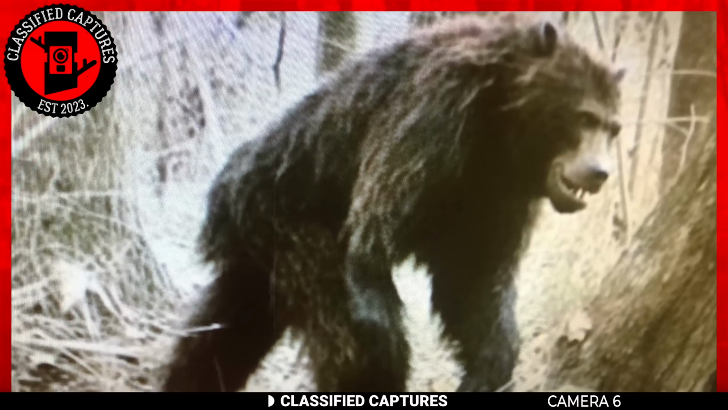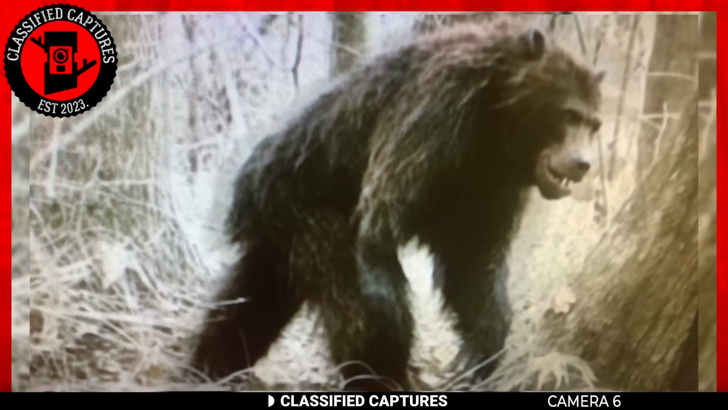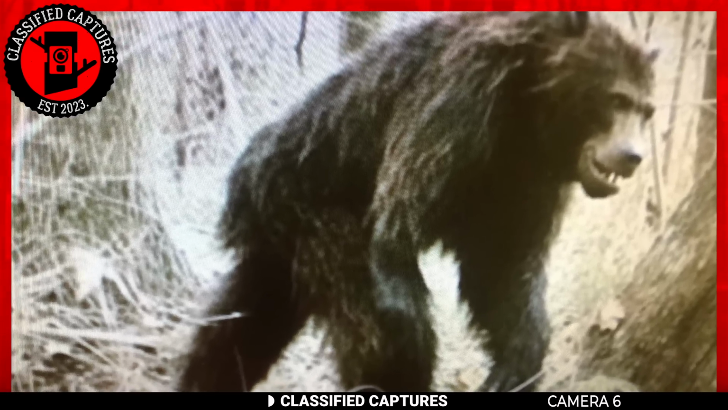Now tell me, what do you see? A bear, an ape, or an amalgamation of the two? It's not so easy, is it? At first glance, it appears to have a bear's face, but its body proportions defy those of a bear. In fact, they bear a striking resemblance to those of an ape. But here's the twist. Upon closer inspection, you notice that despite the ape-like proportions, the creature moves with a human-like gait, upright on 2 feet.